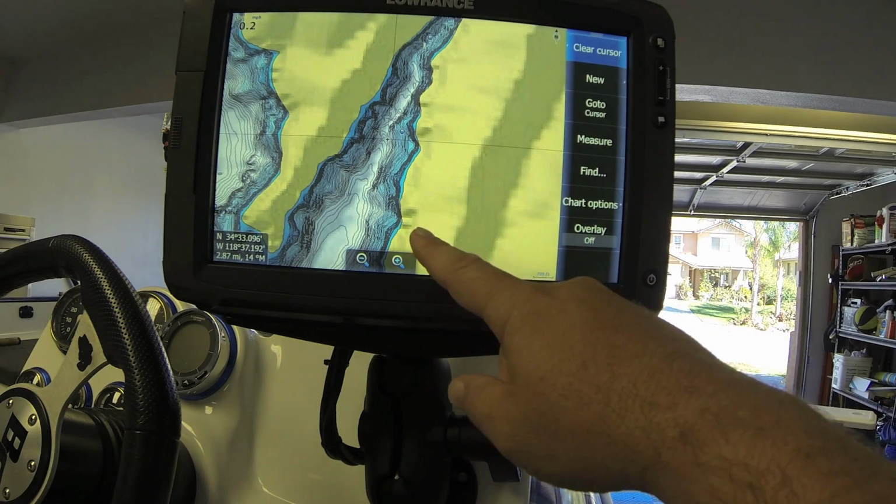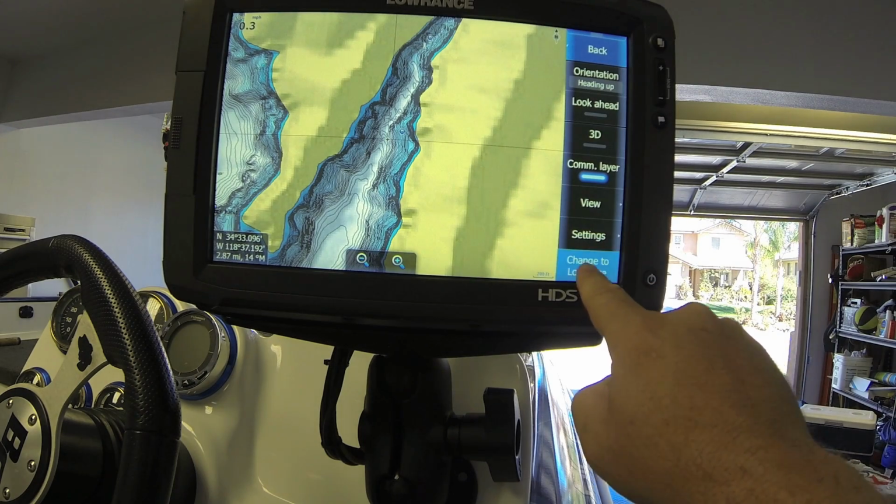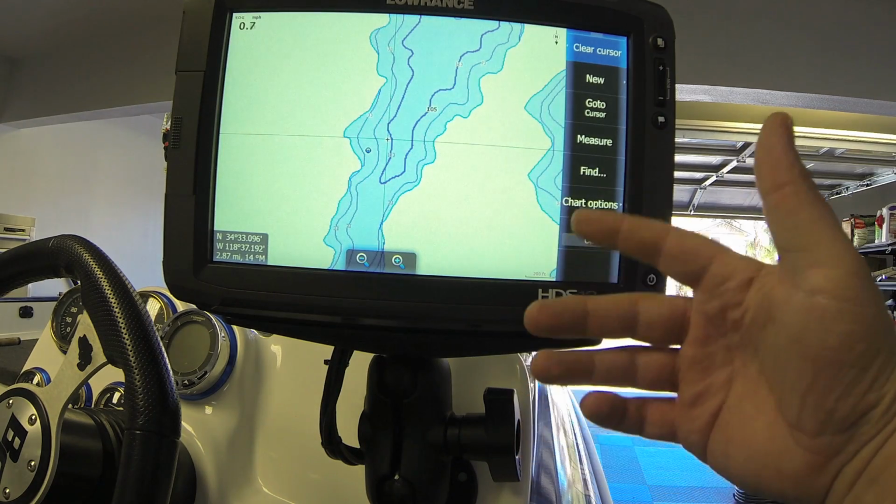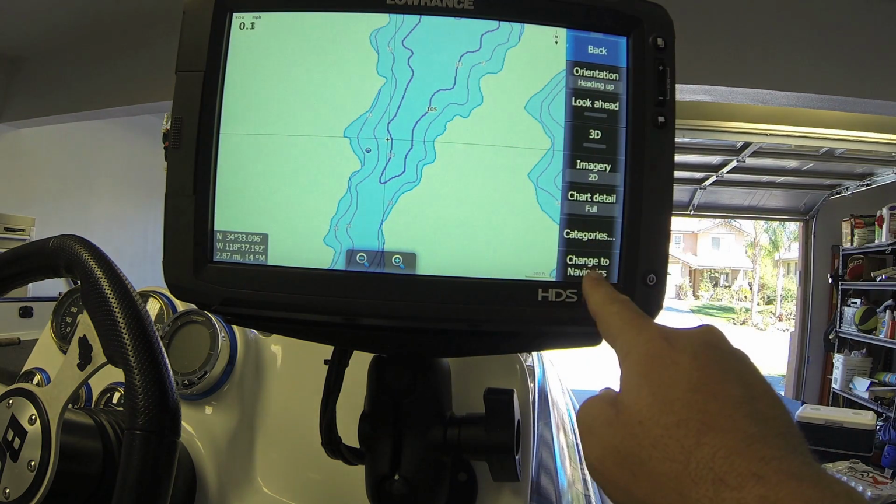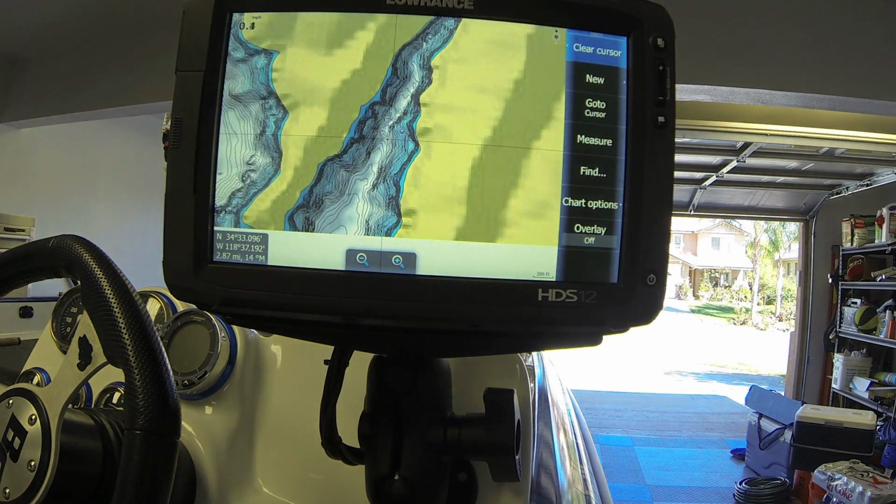Now if I want to go back into the Lowrance electronics for their chart option, hit chart option, change to Lowrance. This takes me back to the original topography that I was looking at. And then if I want to go back to my Navionics chip with more detail, come down here, hit change to Navionics, and it is that quick on changing things back and forth on this unit.